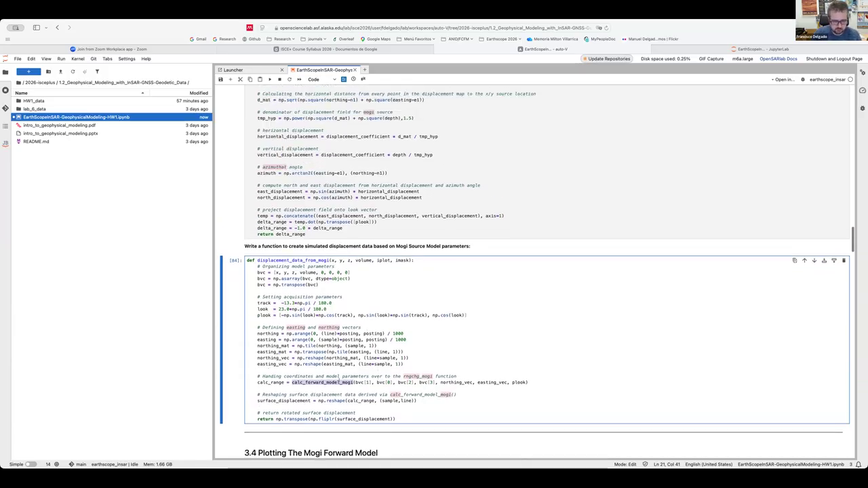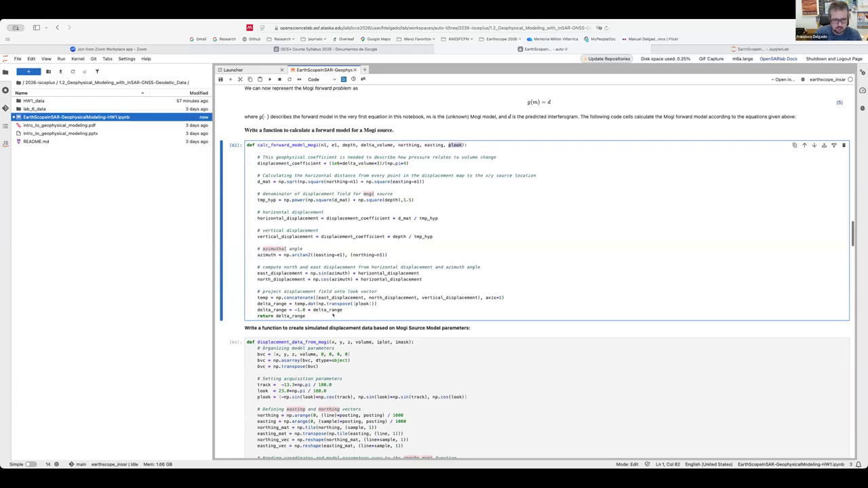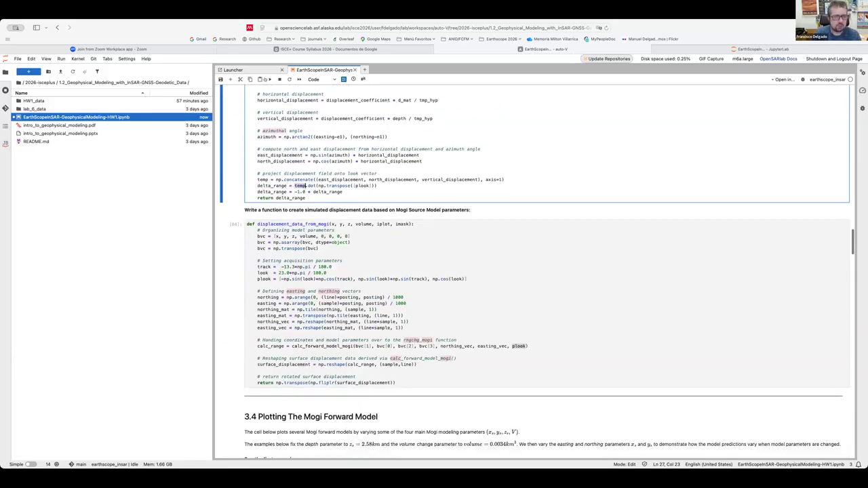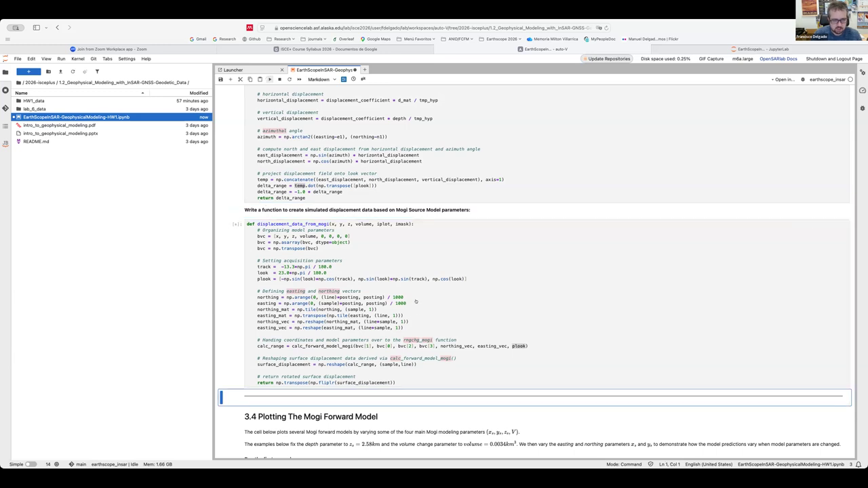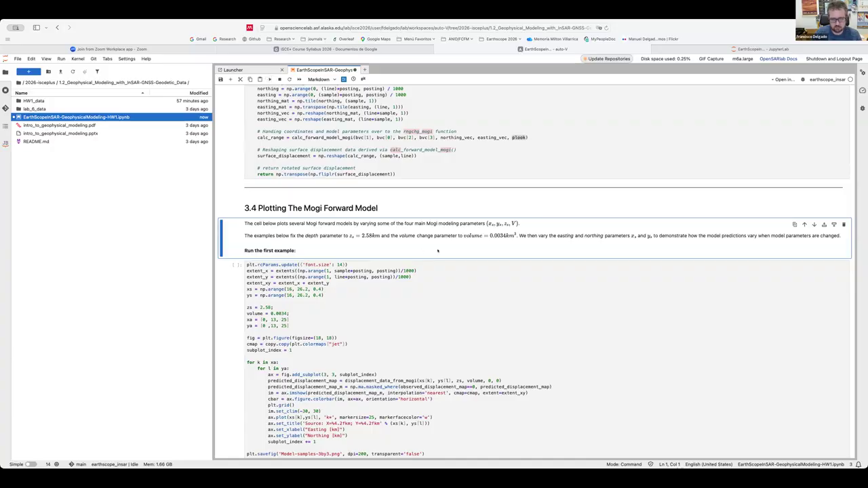And one thing that I forgot to mention, here in the code we provide the X, Y, Z location of the source, the volume change, the easting and the northing component, and the P-look vector. In the previous code, P-look is used to calculate the dot product between the 3D displacement and that vector to get the change in distance along the radar line of sight. So click on play. And in the next chunk, we will plot the output of the forward MOGI model.